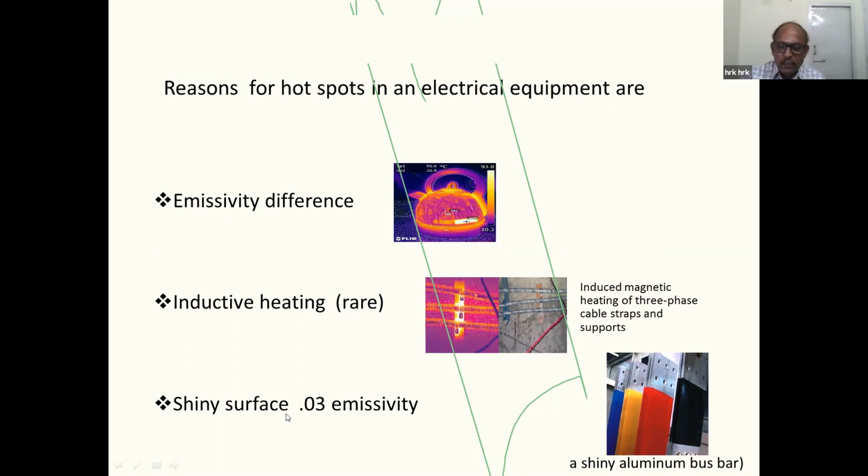Similarly, if you take shiny surfaces, you will not be able to get the proper temperature because of reflectance. Everything will be reflected, and you will not have the correct reading. Then we have to go for correct emissivity correction. Similarly, glass will block all the infrared rays. So if there is a glass panel, you will not be able to get any reading from the equipment.